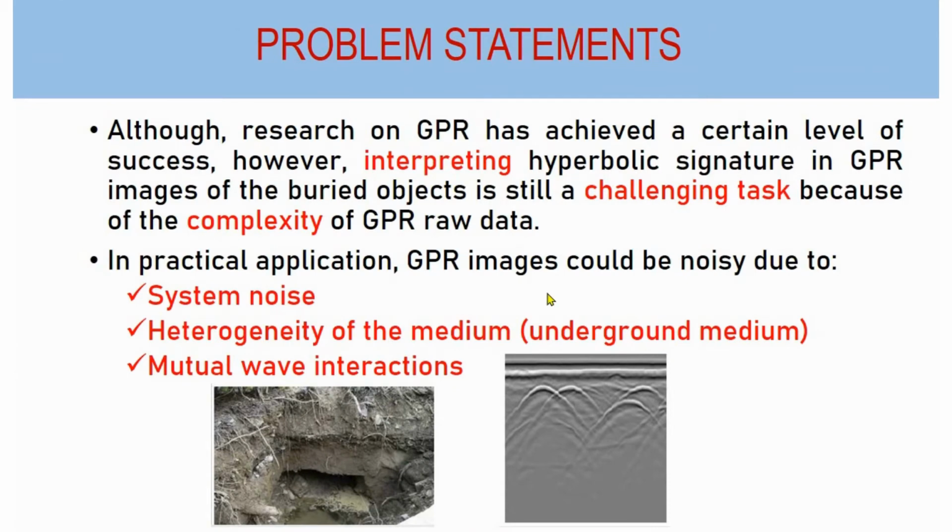For the problem statement, although research on GPR has achieved a certain level of success, interpreting the hyperbolic signature in GPR images of buried objects is still a challenging task because of the complexity of the GPR raw data. In practical applications, GPR images could be noisy due to some factors. First, system noise of the GPR system itself. Second, the heterogeneity of the medium, in which the underground medium is not homogeneous. And the third one, the existence of mutual wave interaction, in which the hyperbolic signatures of buried objects overlap.